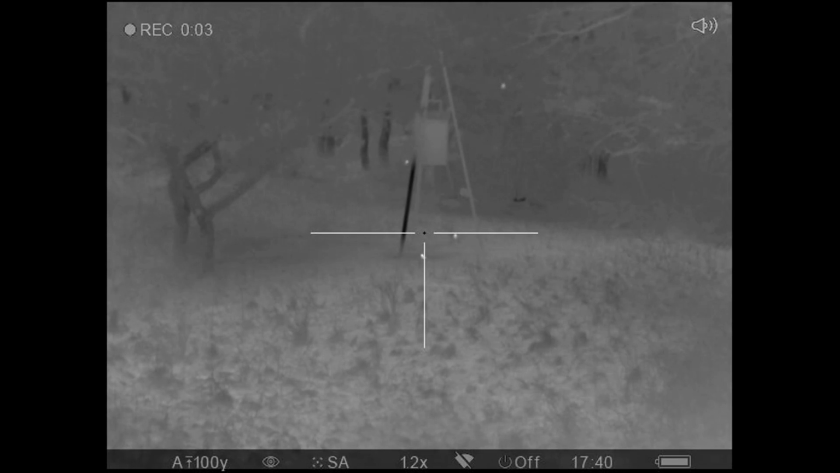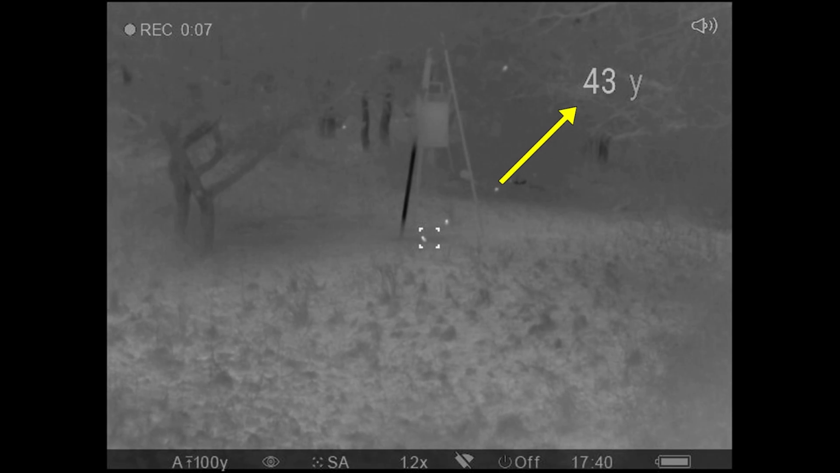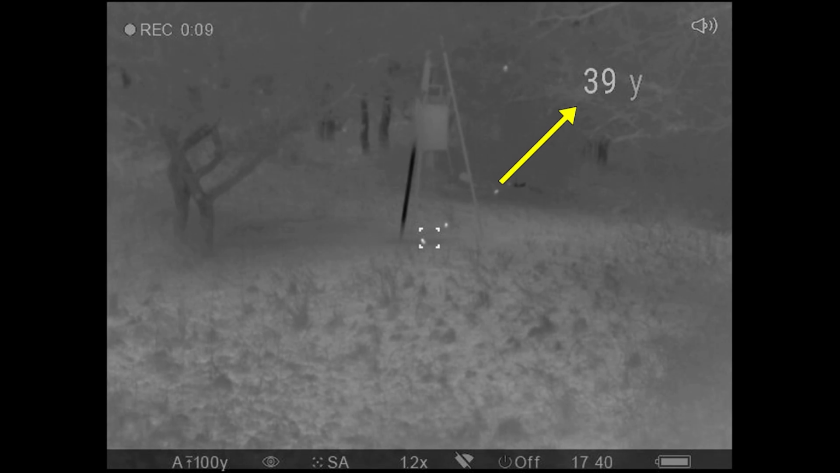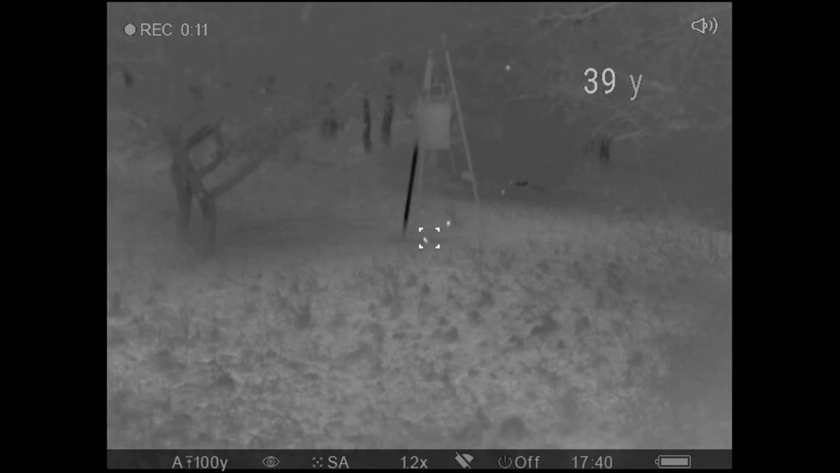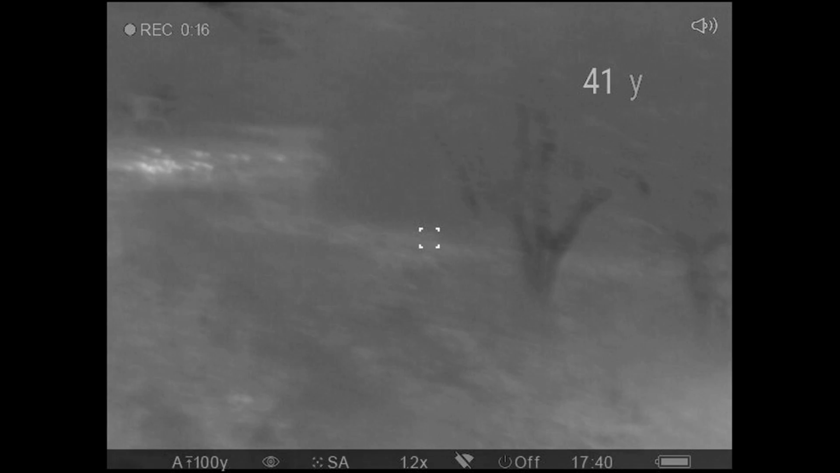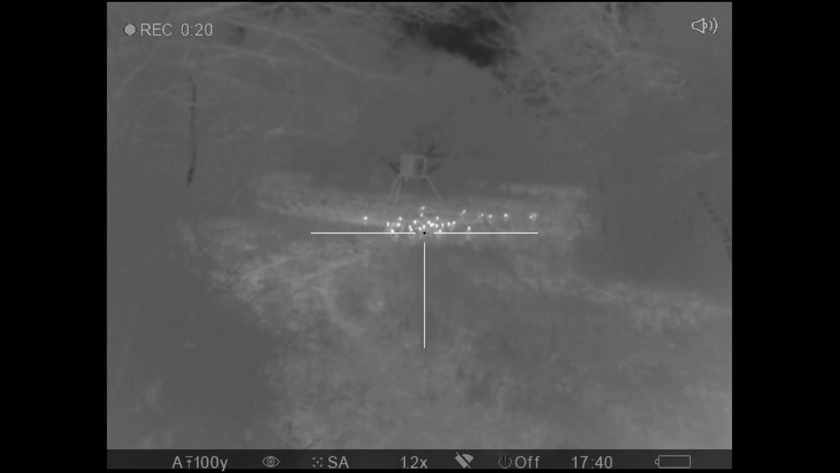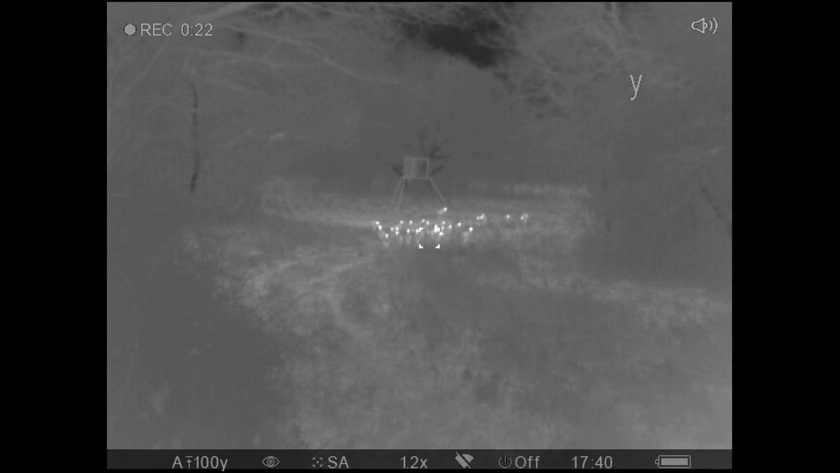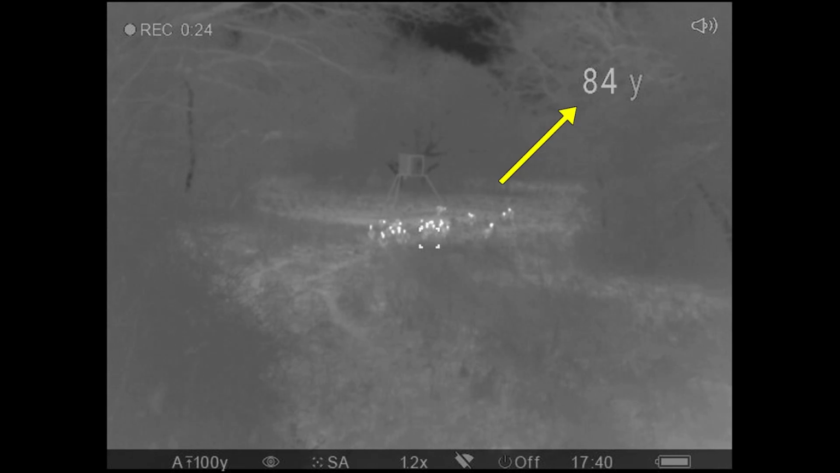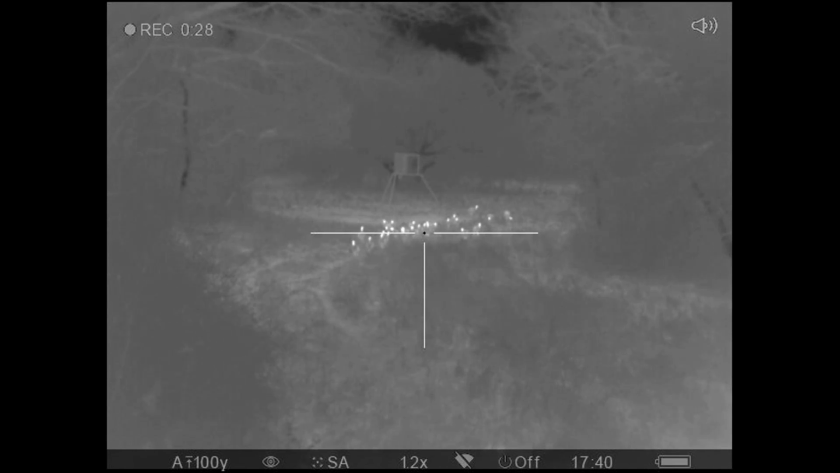About 5:30, got in the stand. A little while later, I was playing with the laser rangefinder on the Pulsar Trail XP38, getting some distances on some little birds under the feeder, when I happened to pan over and look at the other feeder. Oh my gosh, we're getting invaded. Those are turkeys out there at between 91 and 84 yards. We're being freaking invaded.